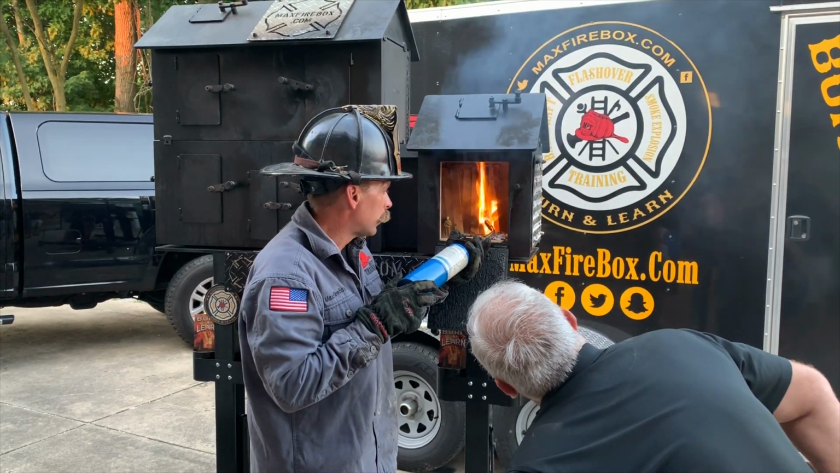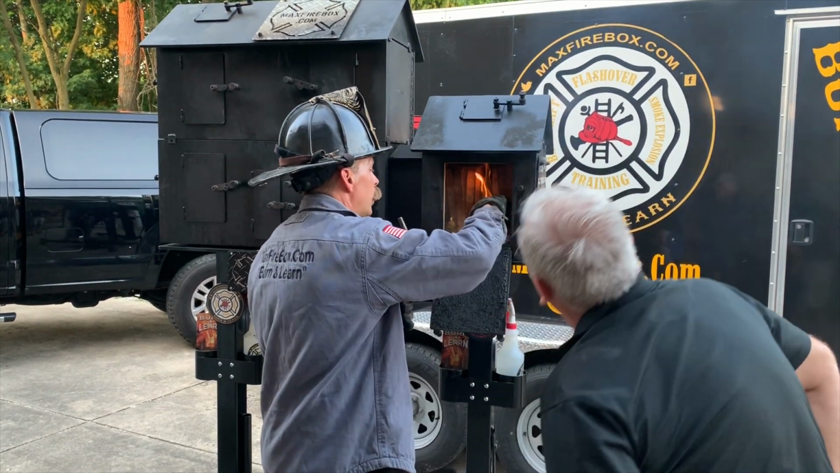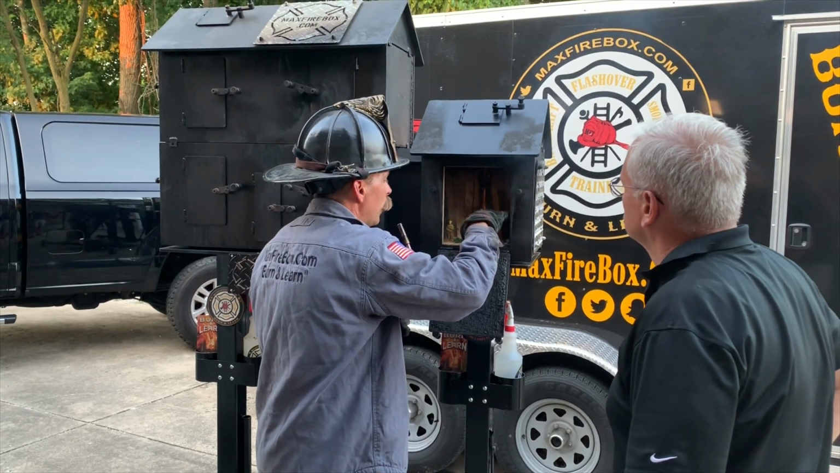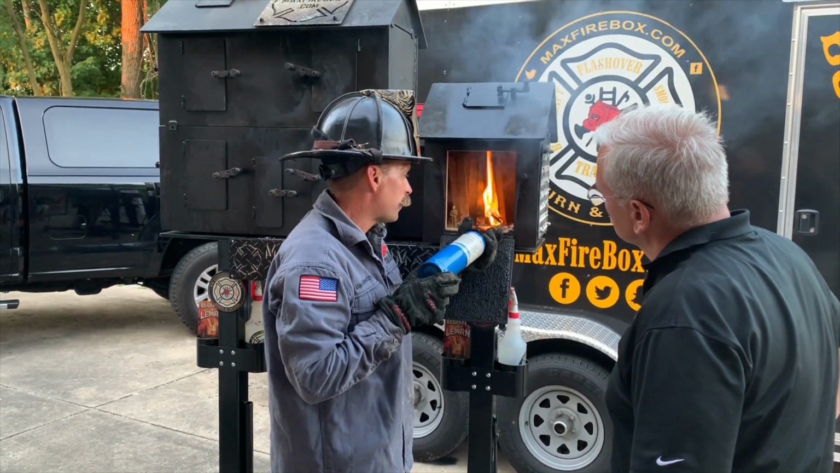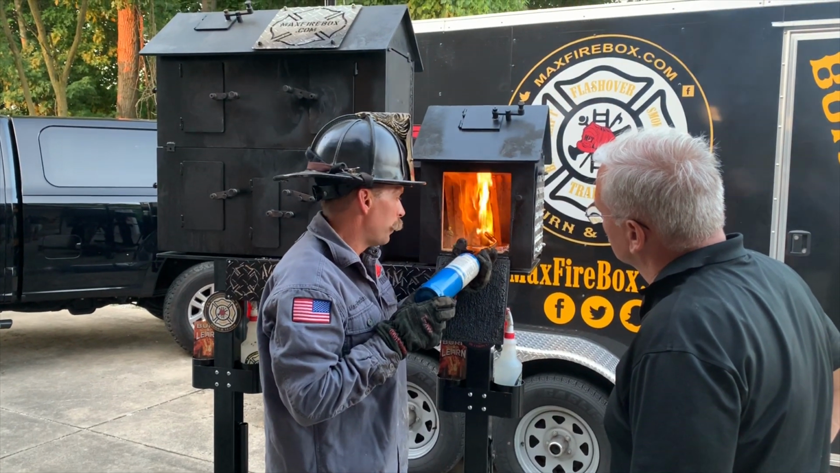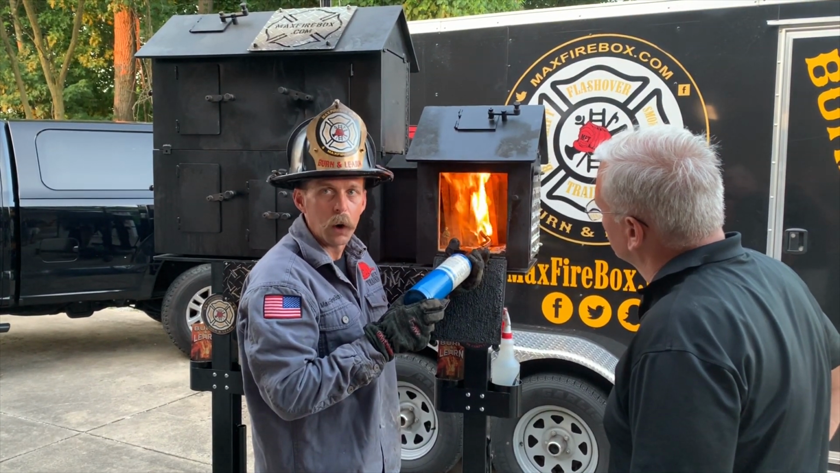When that snowball is on top of the mountain, it's going to be real easy to stop that snowball. When that snowball starts to come down, it's going to get harder and harder to stop. The first stage of fire is the ignition phase. From the ignition phase, where do we go? We go to the growth phase.